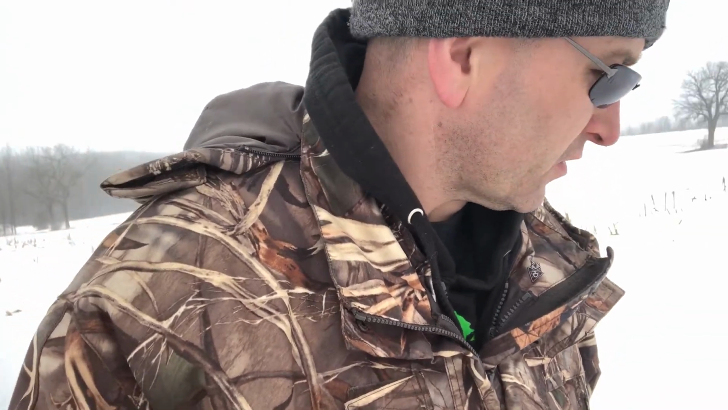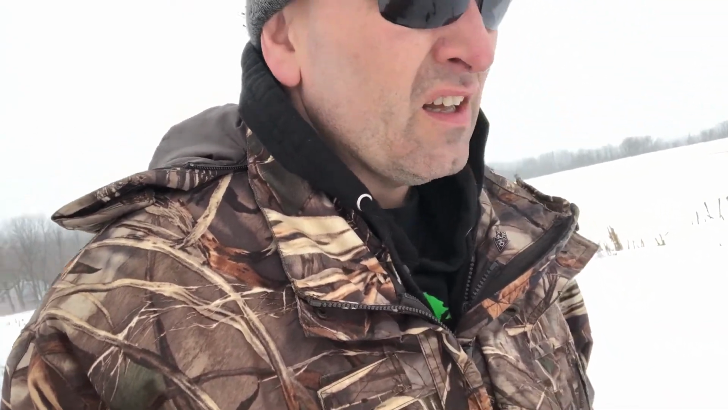Oh, got some tracks here. Looks like a crow. Yeah, we had some snow melt, so it packed down. But now this morning it's really soft, sinking down into it. Like I said, it was a really wet snow this morning. I'm coming back up to put some more cards in my trail cameras.